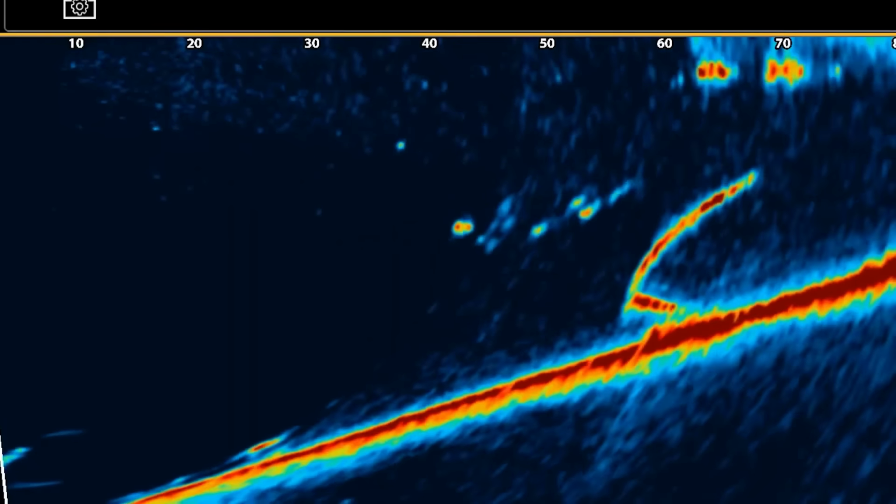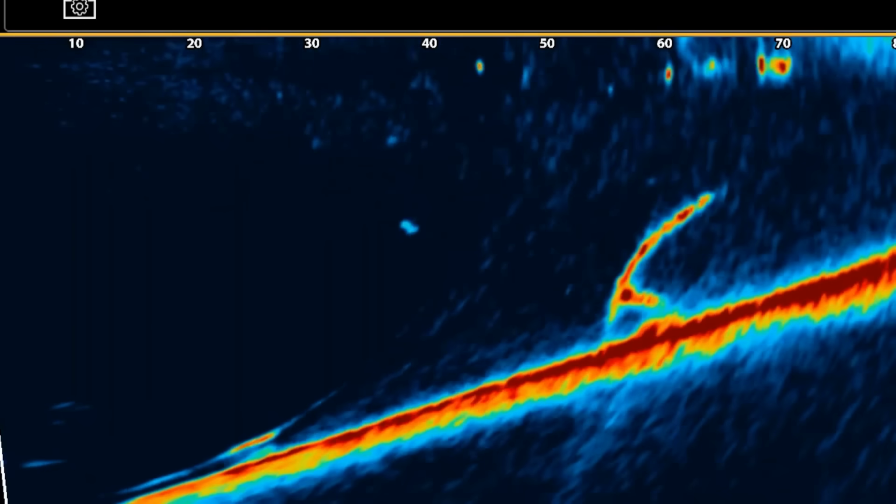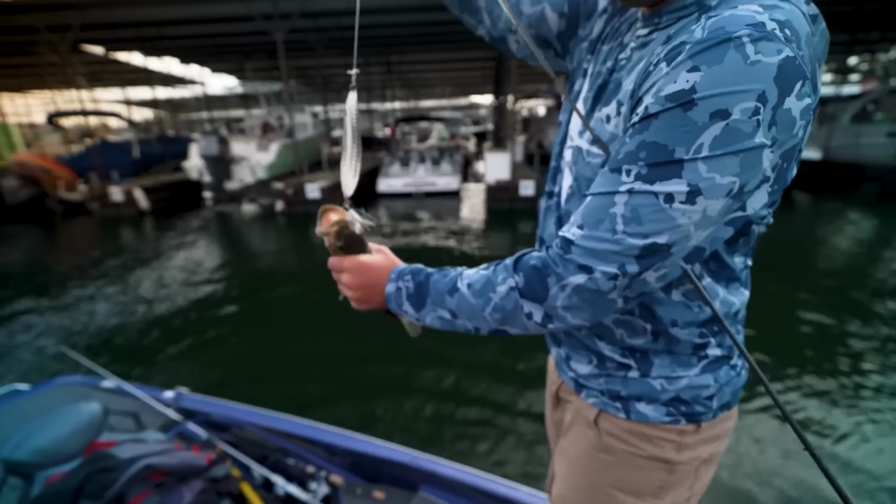Yep, just like that. Oh God, there he is. Gotta swing him. Oh, not a striper. Just a Lake Lanier special. Does that look fun or what?